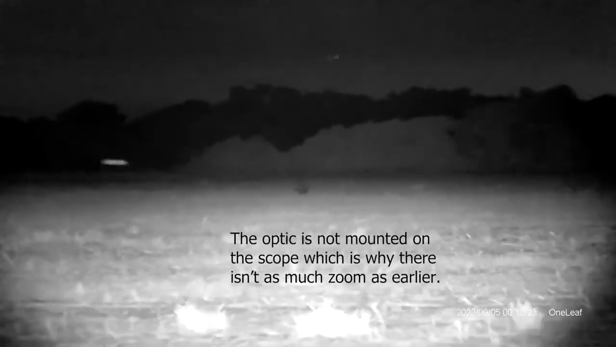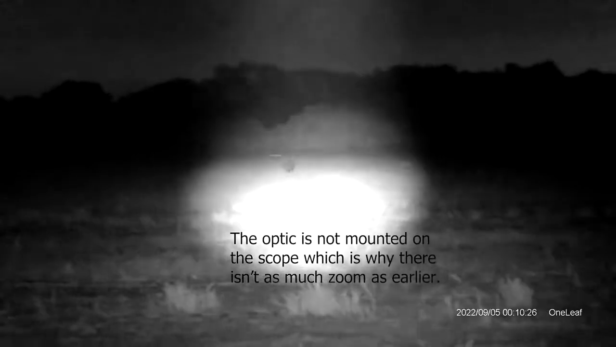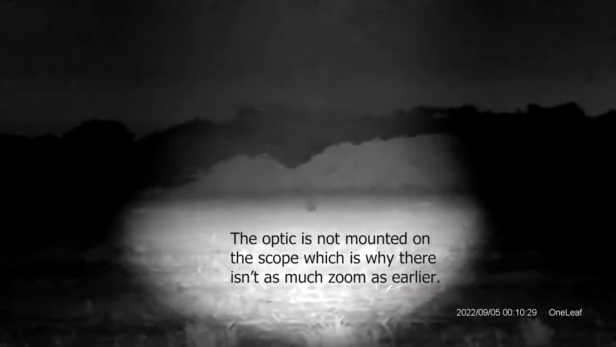I can just make him out at 230 yards. With a tree line behind it, it kind of makes it a little harder though. But we get up closer. We're 111 right here. Get it clear. You can see him right there. That's 111 yards on a pretty decent pig.